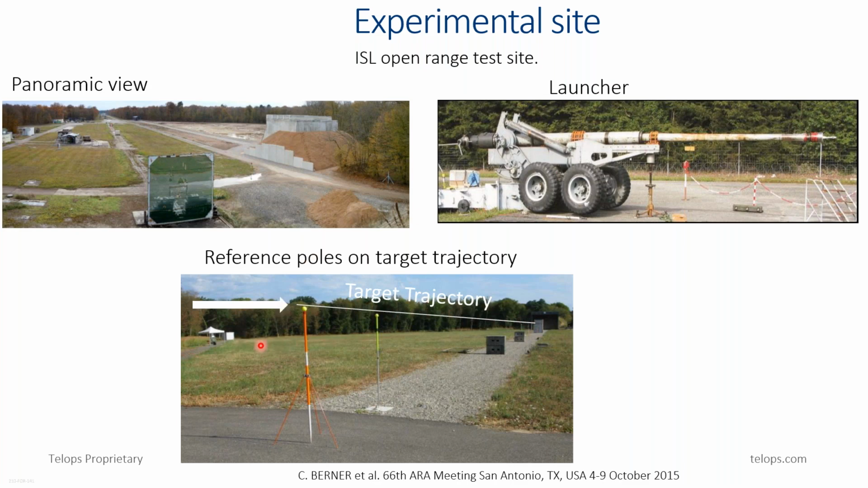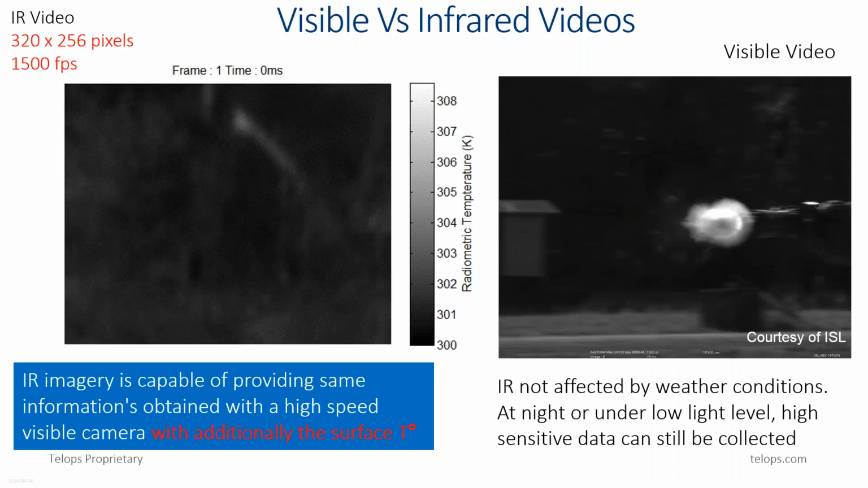The target trajectory is here. We used for this ballistic test two trajectory trackers, one on this side with a visible high-speed camera, and another one on the other side with high-speed infrared cameras. The data recorded with those two trajectory trackers are compared in here.